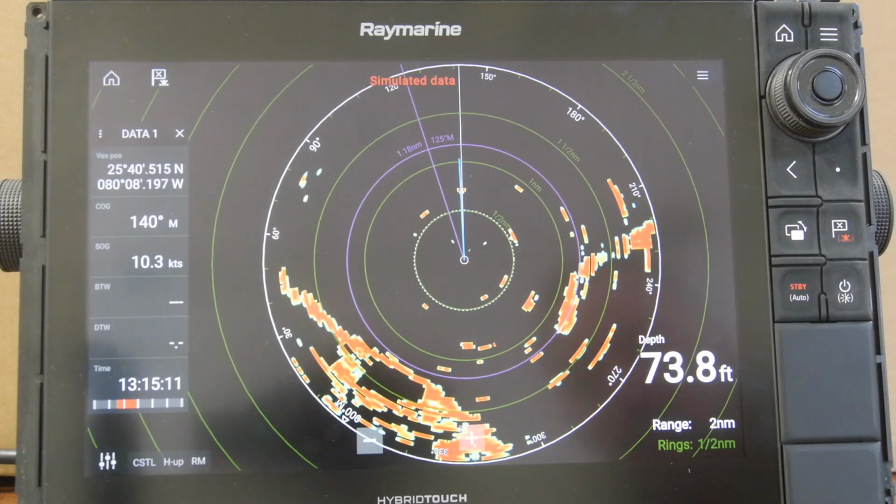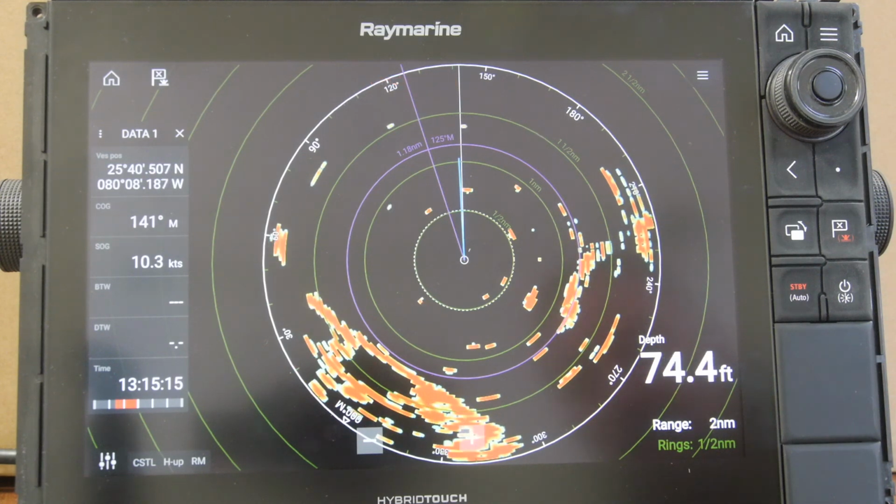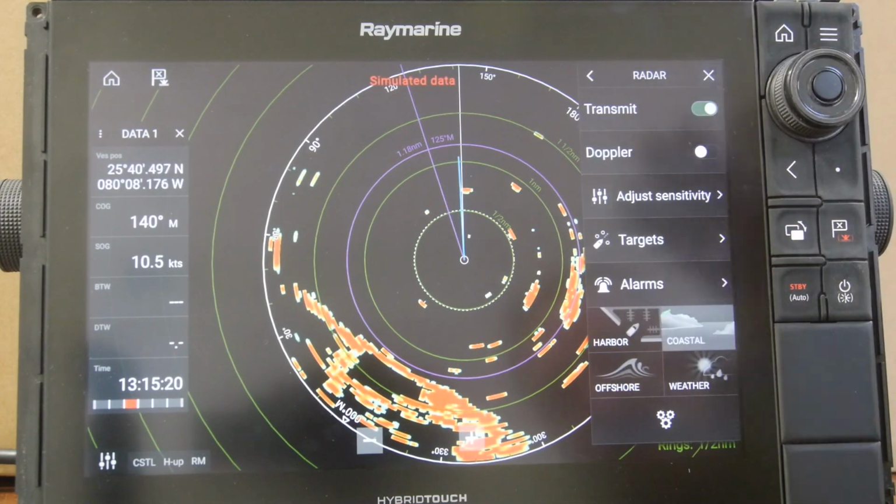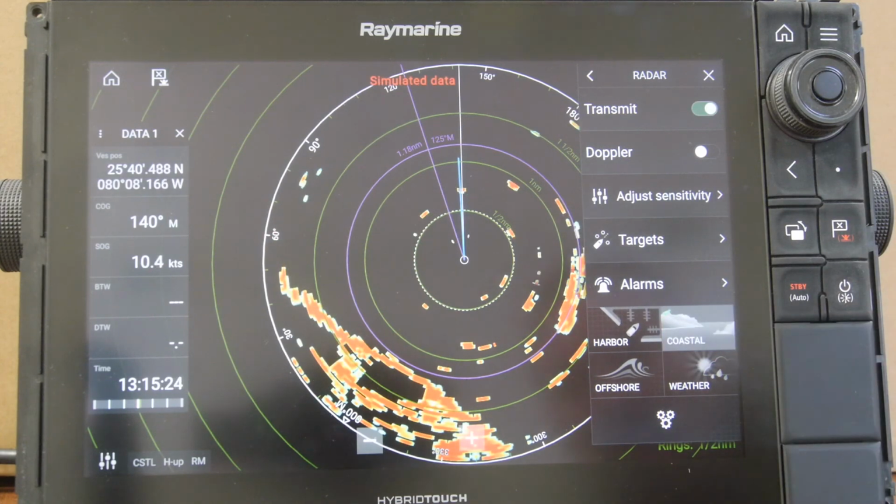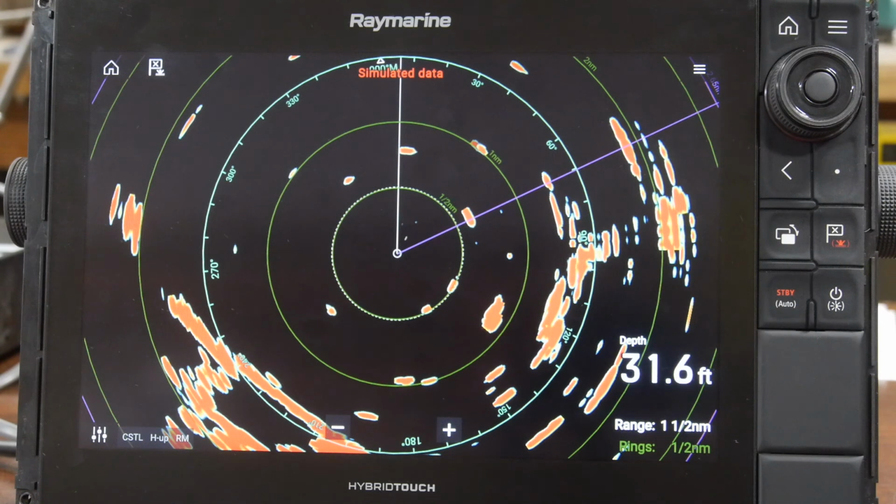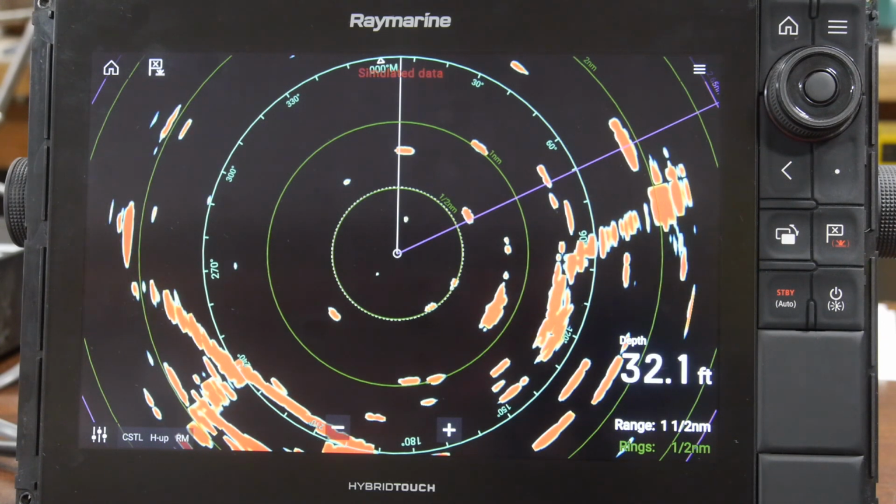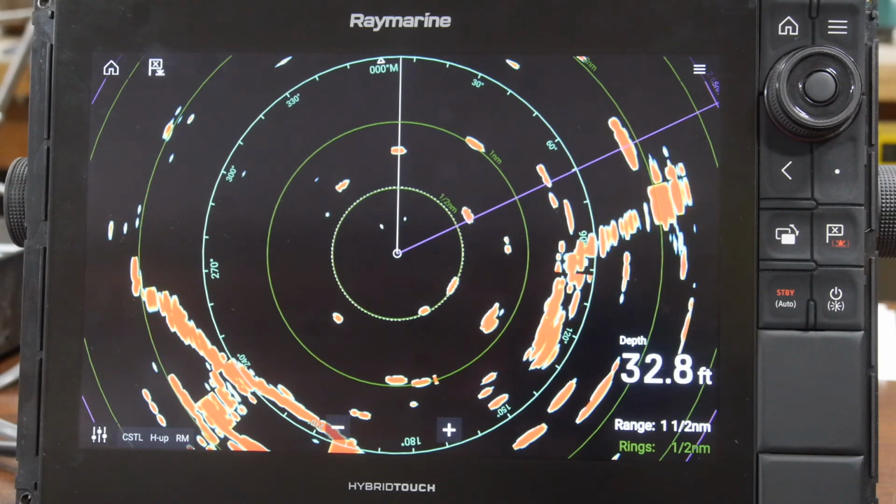The next setting we want to set up is what mode we're operating in while we travel on the lake. For the Shuswap Lake, we'll select the menu item and we'll select the coastal option on the bottom right part of the screen. As part of the standard operating procedure for the radar screen, we'll be using the electronic bearing line and the variable range marker very frequently.